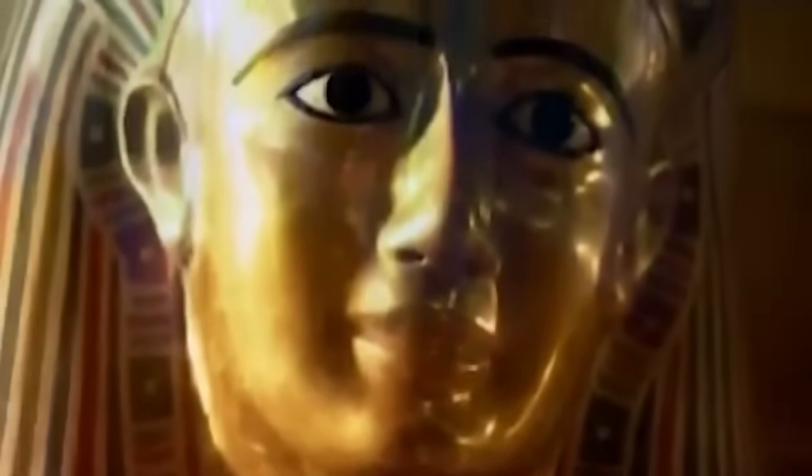The Egyptians used to believe that the gods were made up of gold, so when their kings died, they used to cover their bodies in gold-plated coffins, and sometimes even cover their faces with gold so that they could become a divine being in the afterlife.